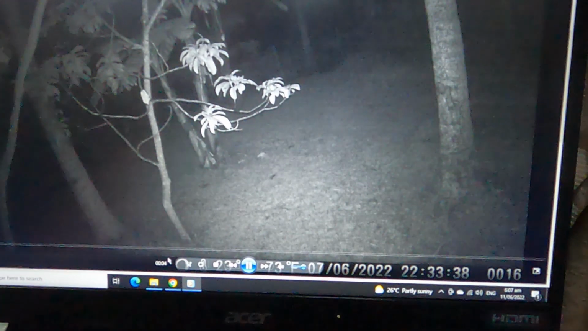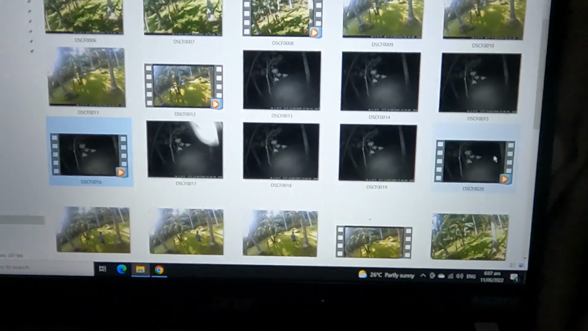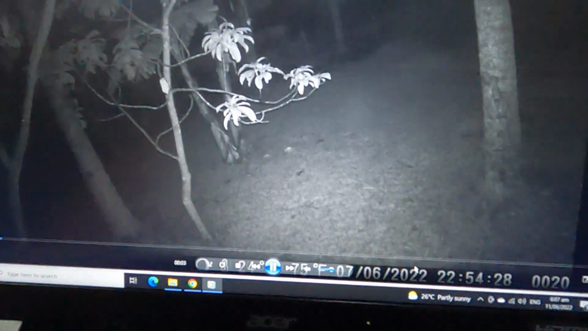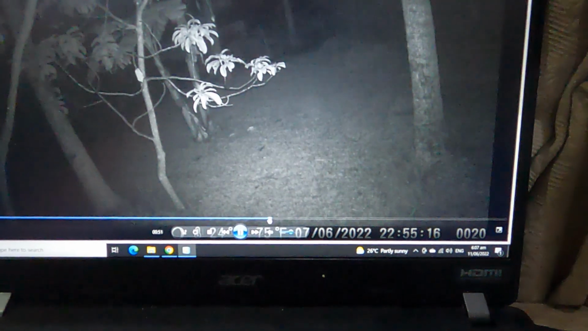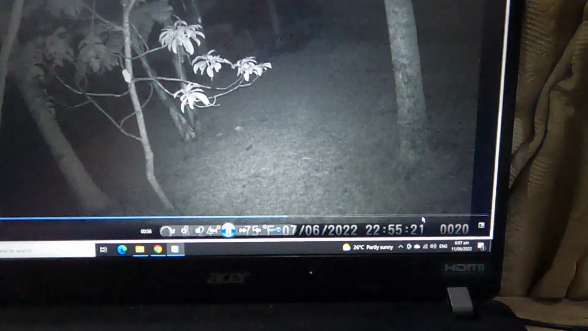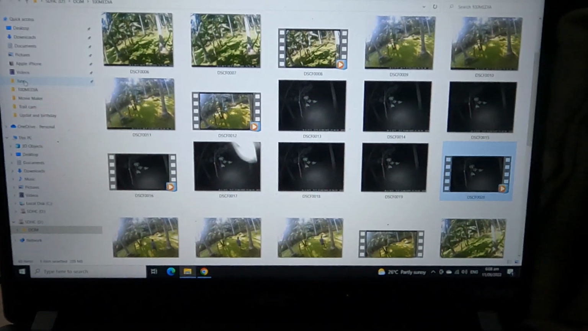Don't see anything there. Don't know what set that one off. Last one. Don't know. My cat walking around. When I have it set up at the bridge, you see a lot of movement there from dogs and cats coming across the bridge. Oh, well, that's good. That's okay.